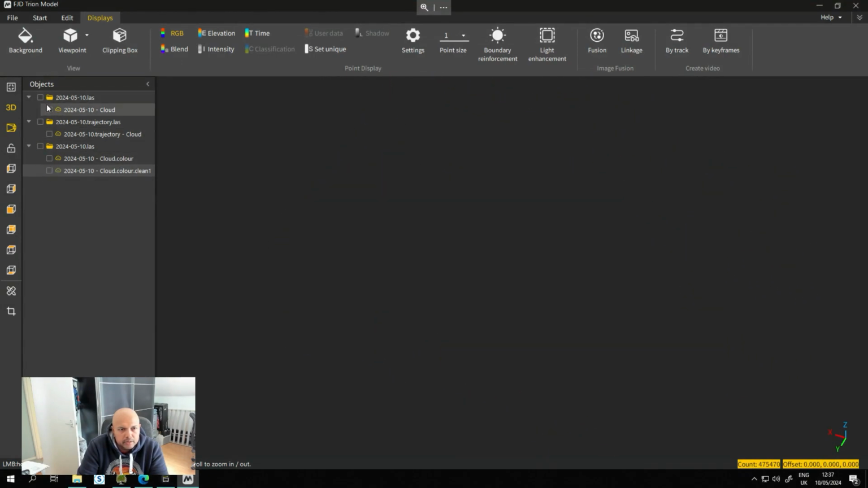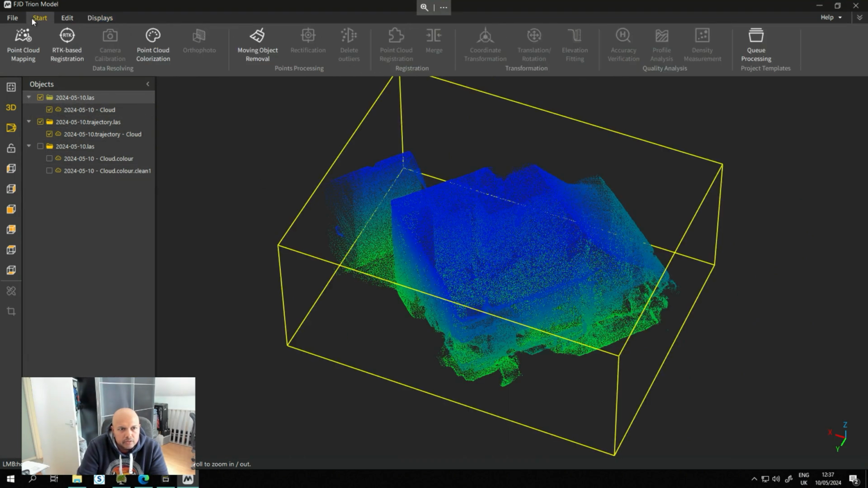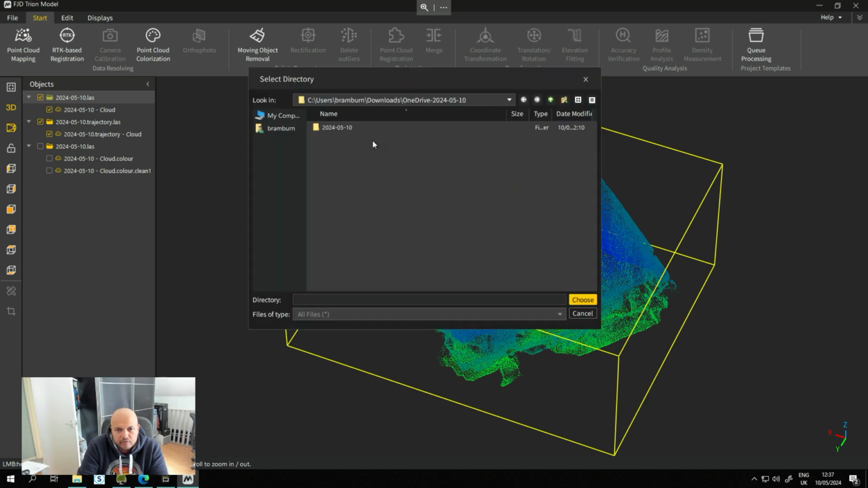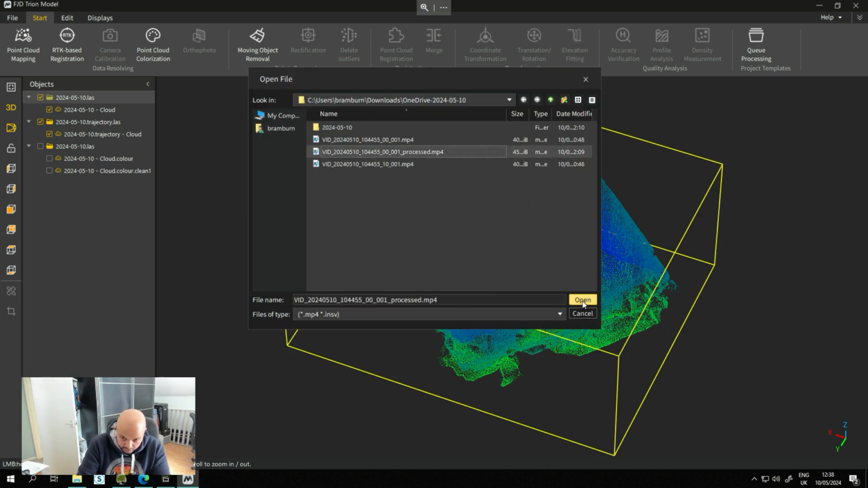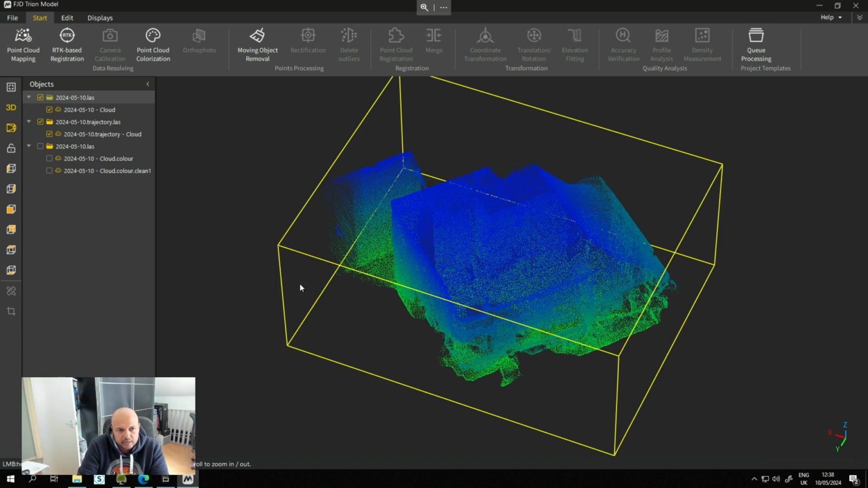So this is just a quick re-recording. What I'm going to do is quickly show you what I've done. You've got to select the point cloud, go to start point cloud colorization, indoor, then you click the basic data. That will be the folder where you have saved the project, and you click choose. The video data is the new MP4 you've created, and you select the YAML file and the location of the new colorized file, which I've put in the same folder. Once done, you'll get this.